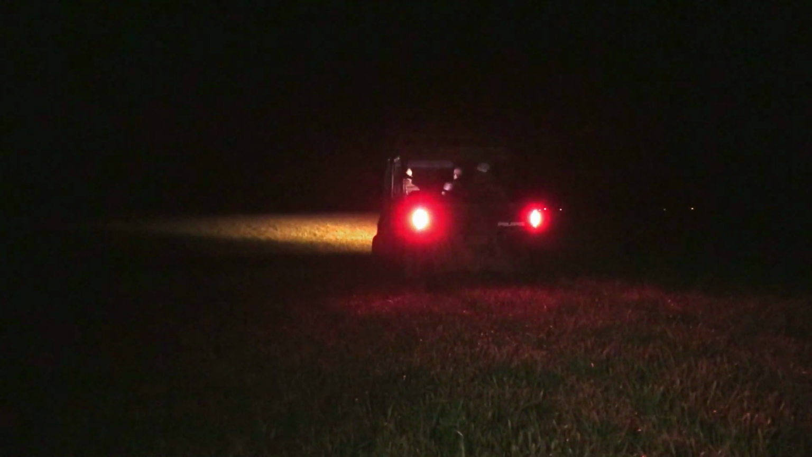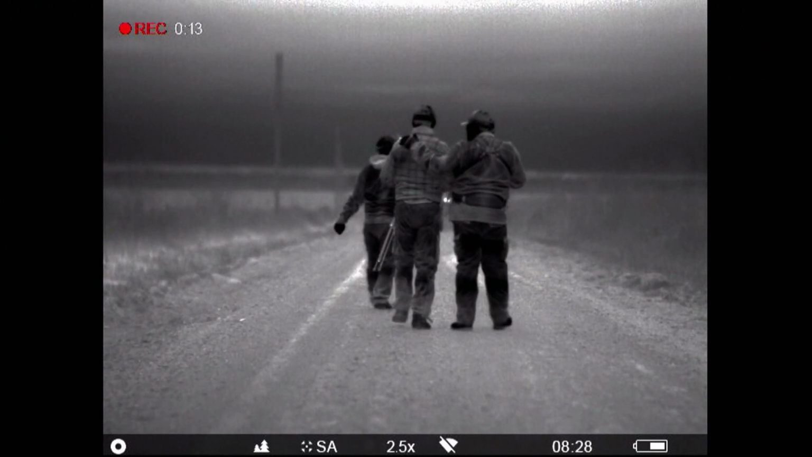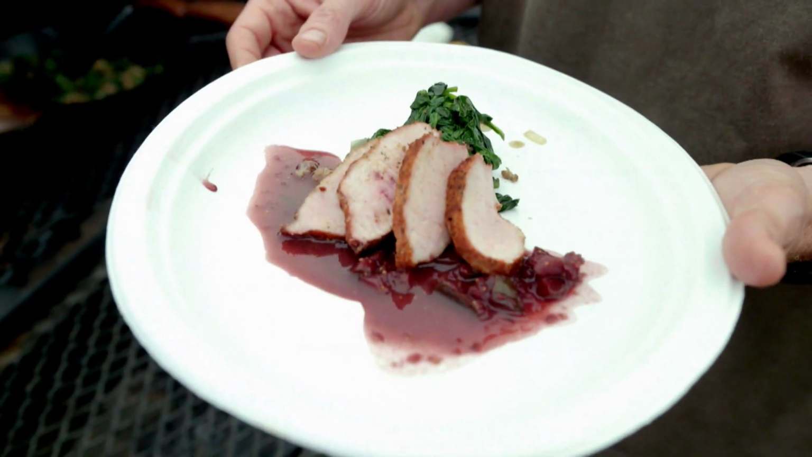This is a working man's hunt, a salt of the earth hunt, one you can enjoy for the thrill, to try out new technology, and to help do your part to solve the feral hog overpopulation problem, one bite at a time.